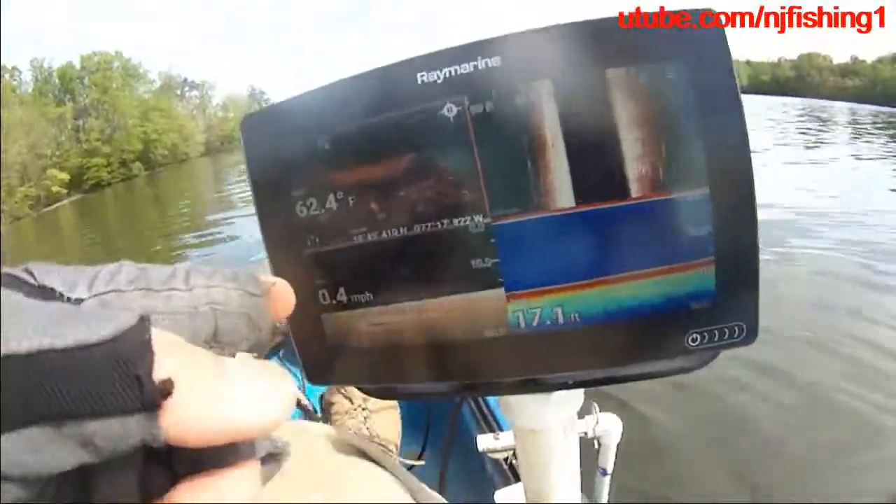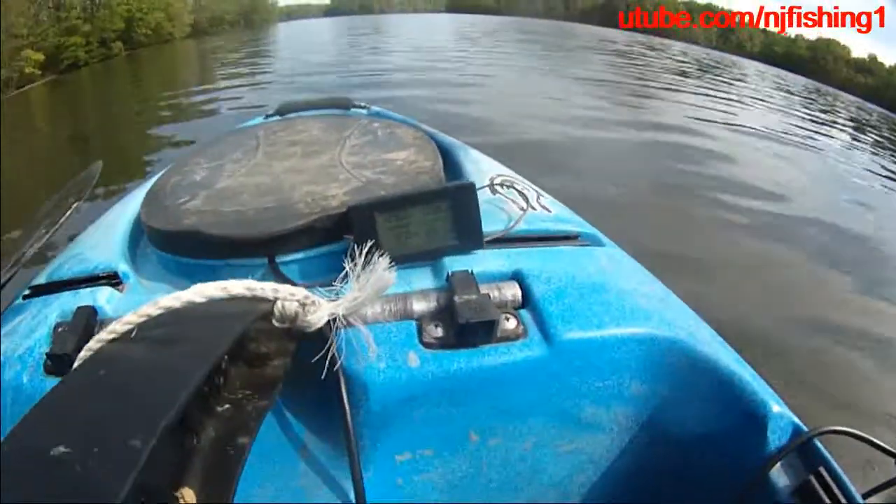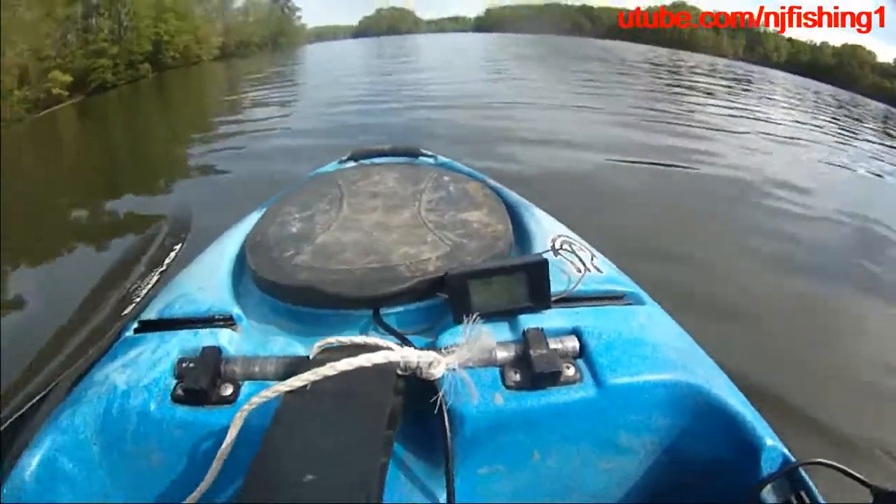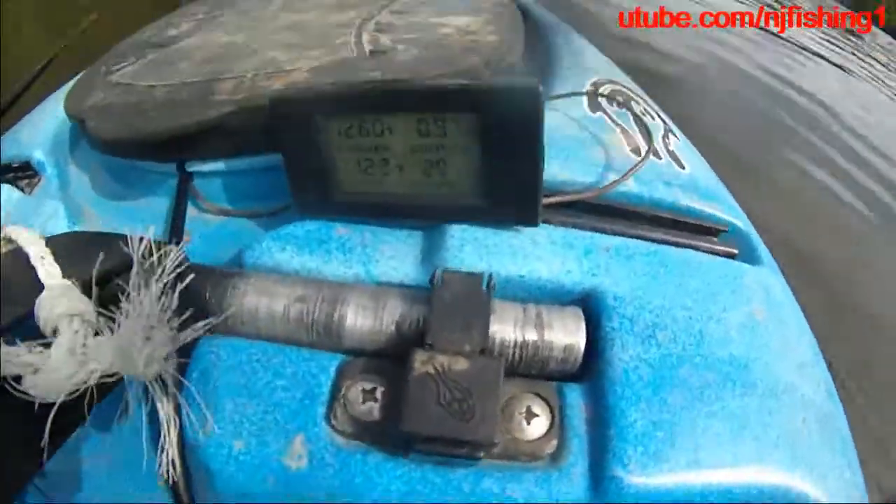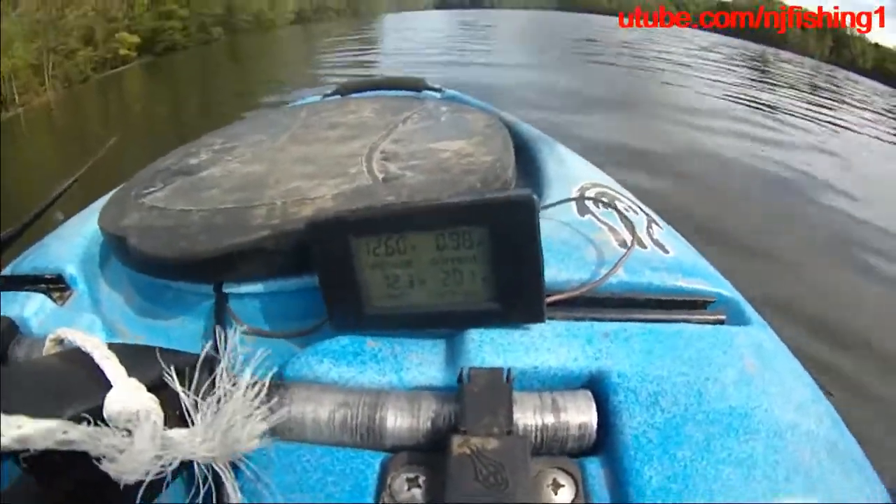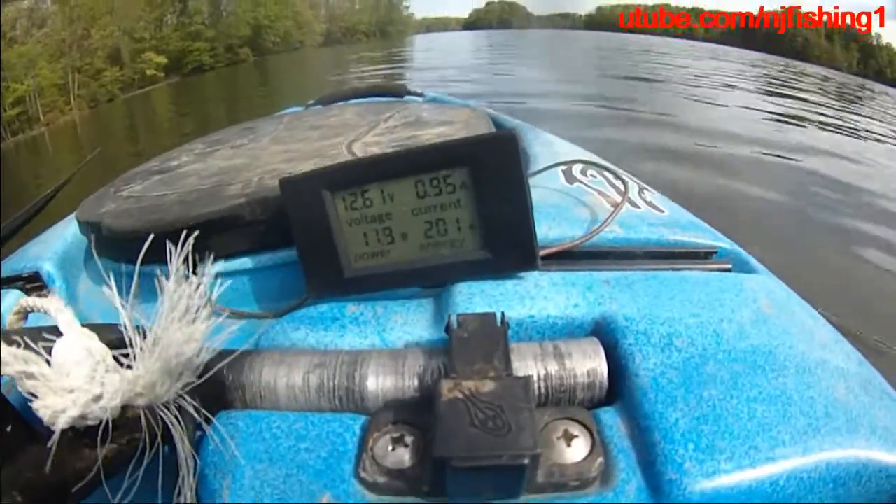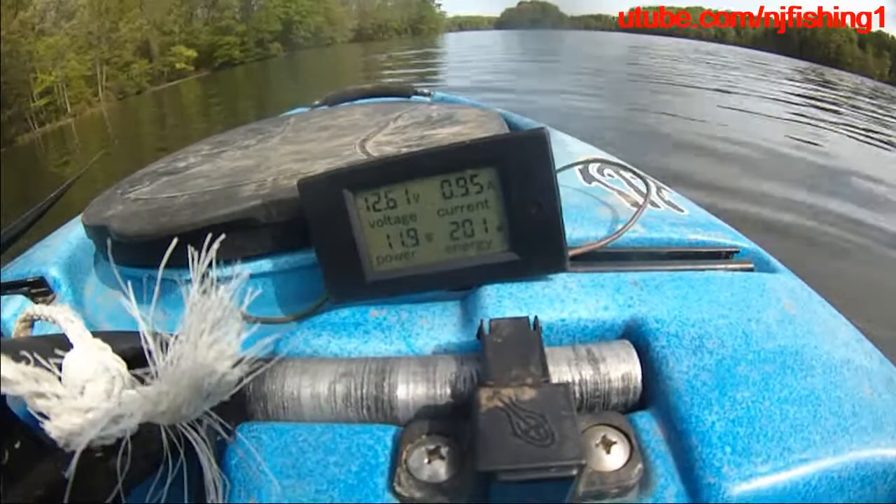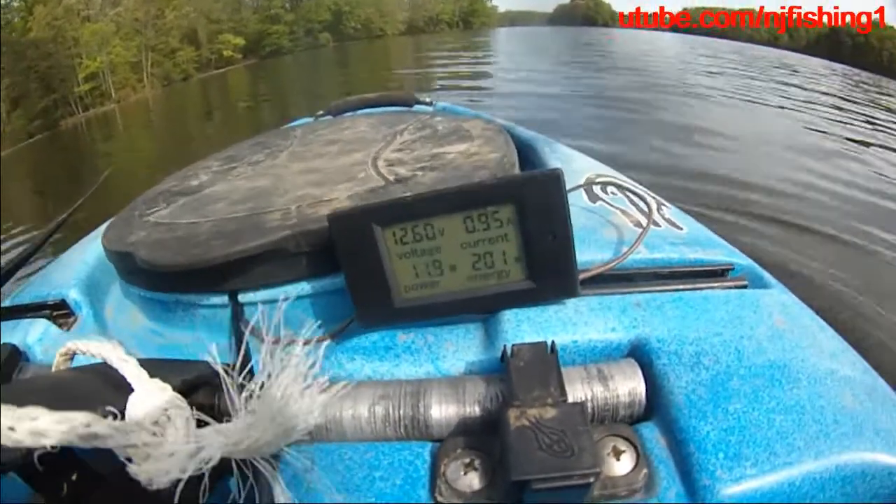So it's 62.4 degrees. 12 watts, and I have 4 apps launched. It's quite amazing, it doesn't change much. 12.3 watts power, 201 watt hour, 0.98, 0.95 amps. My battery is about 12.6 volts right now.